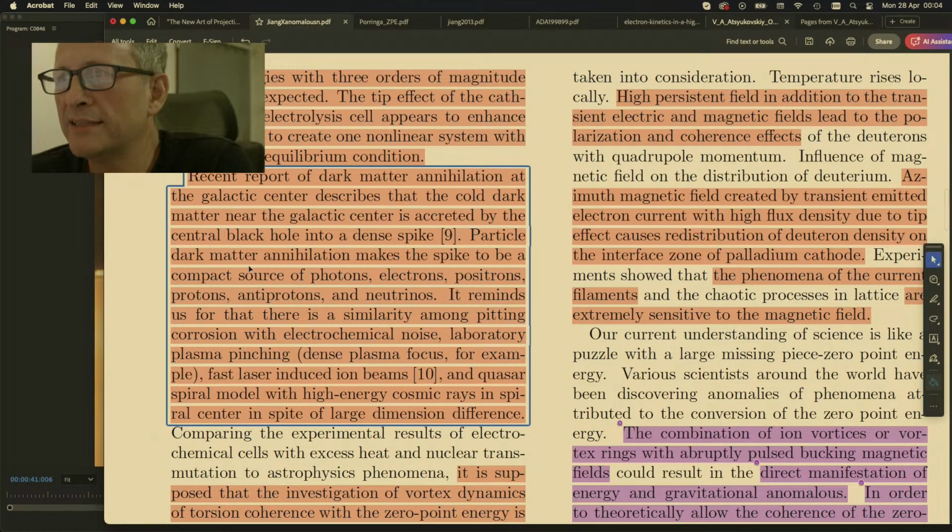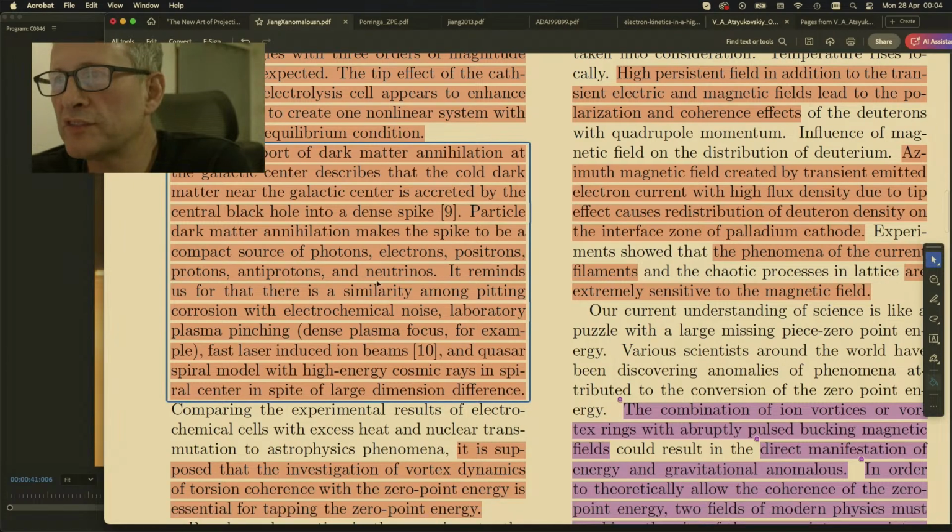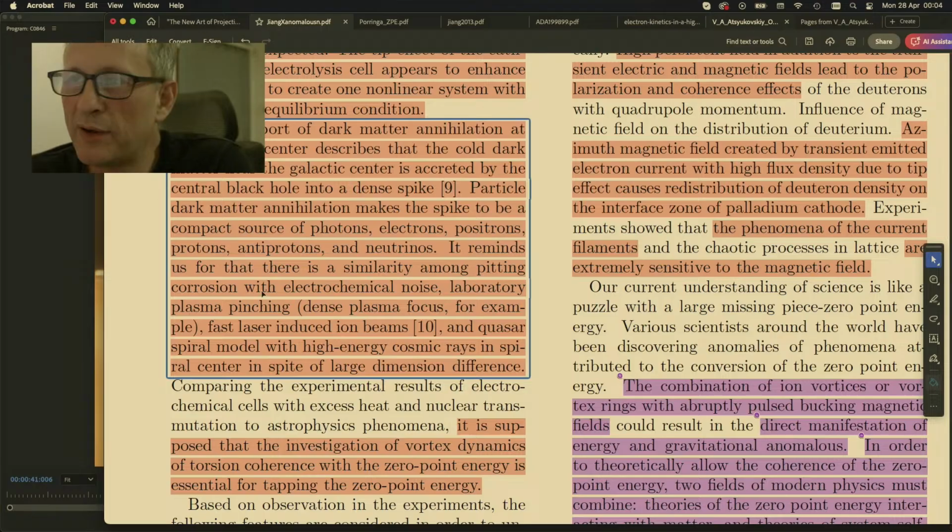Particle dark matter annihilation makes the spike to be a compact source of photons, electrons and positrons, protons, antiprotons, and neutrinos. It reminds us that there is a similarity among pitting corrosion, what he means by is cavitation here, with electrochemical noise. So he's literally linking electrochemical noise with pitting erosion.